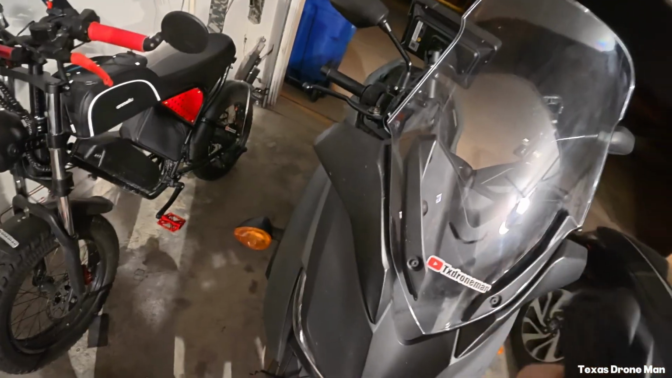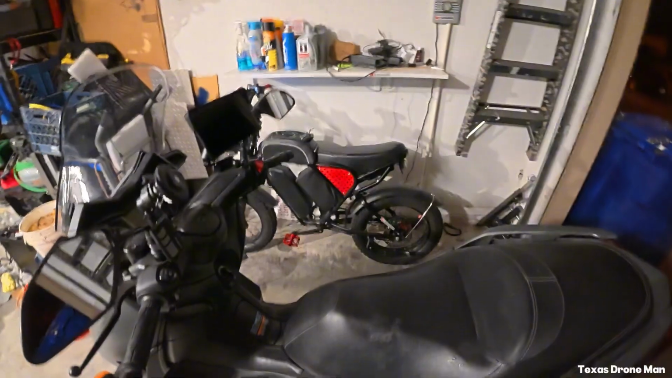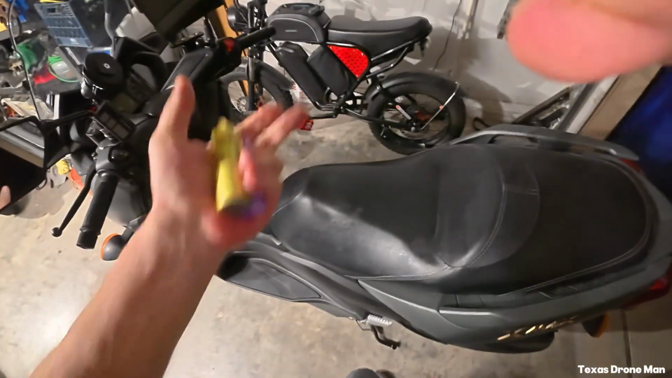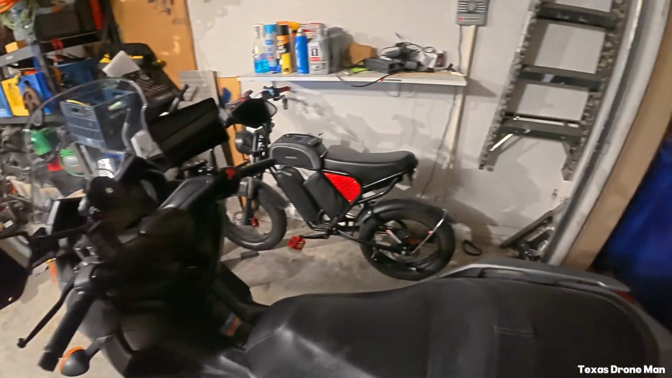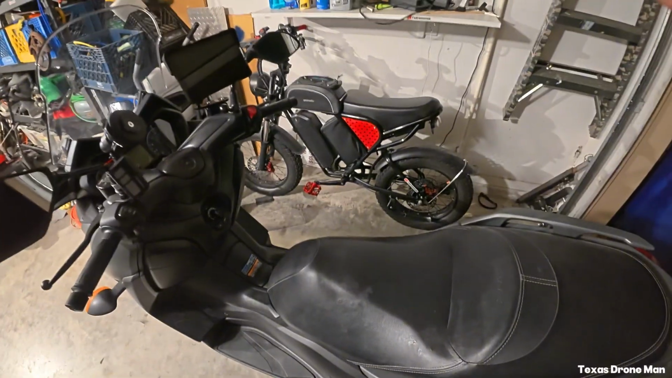I think it took those little, what are those, XT somethings. But I think they're the 60s instead of the 90s. But just double check their connections. I mean, you can just pop the seat up and you'll see it right there. Make sure the connections are right so you're not having to splice. Like I said, it's been such a while since I've done that, but